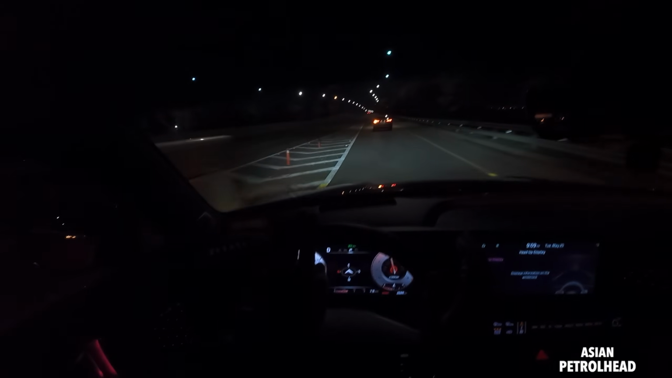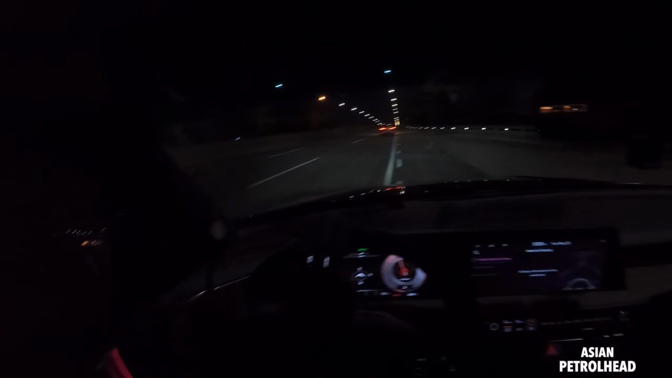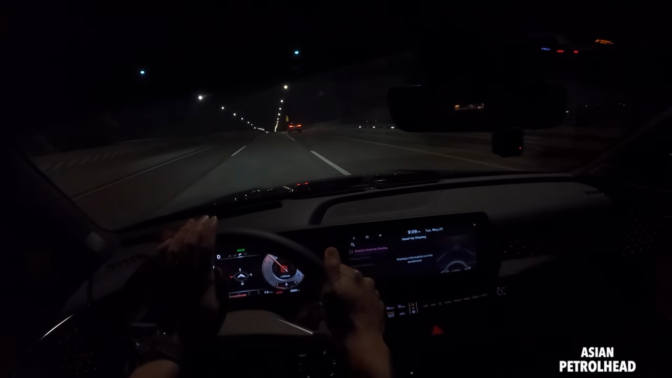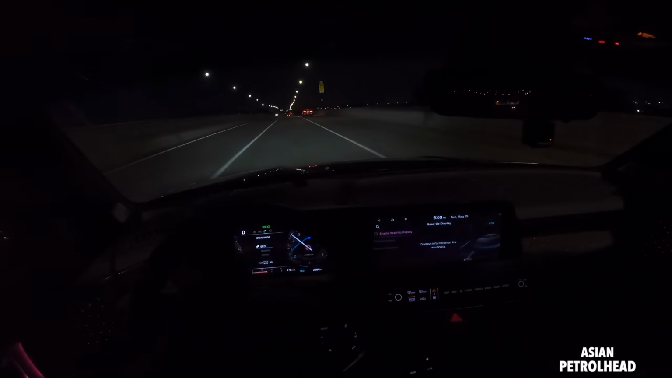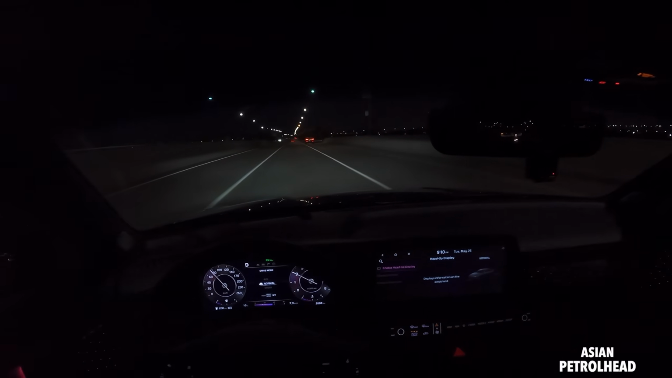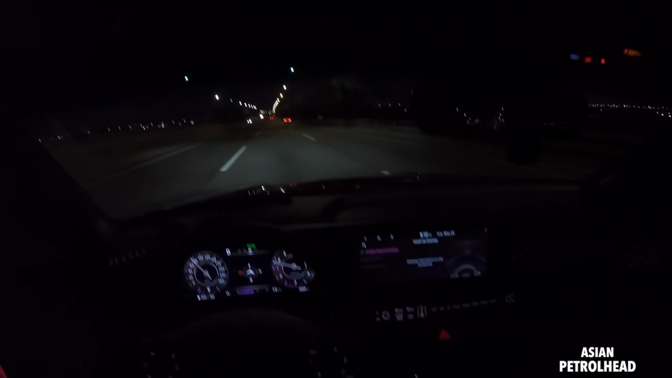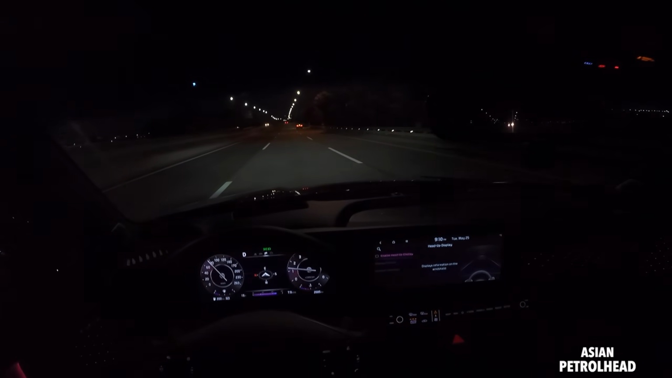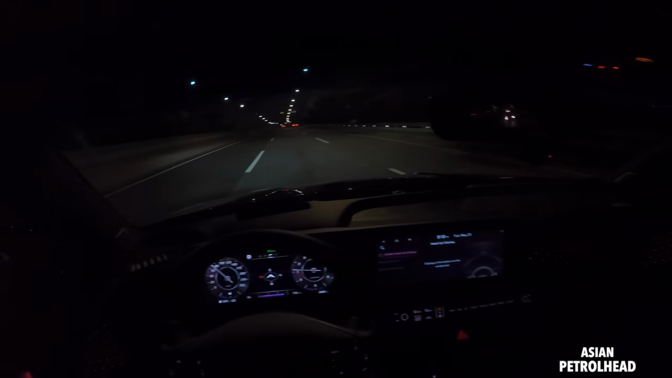So this will actually let you have some fun. It actually handles very nicely too. But when you just want to cruise, you can put it into normal mode and everything quiets down. The lumbar supports don't squeeze you as much, and you can just really chill. So if you want a comfortable large sedan, I think this is quite a nice one.